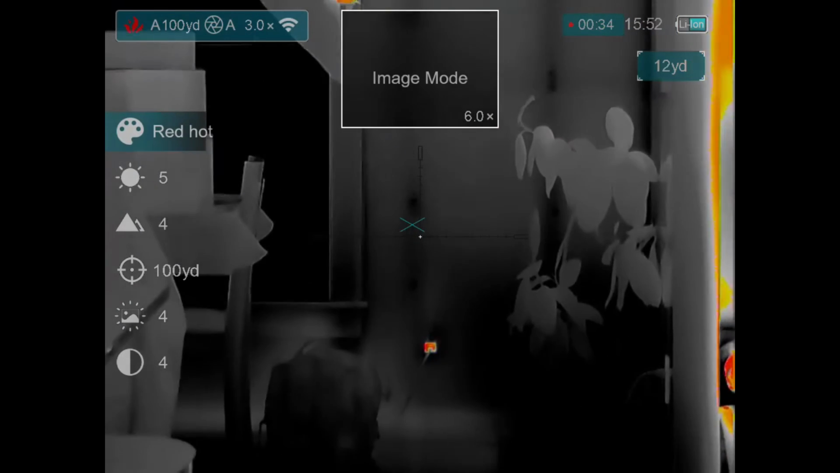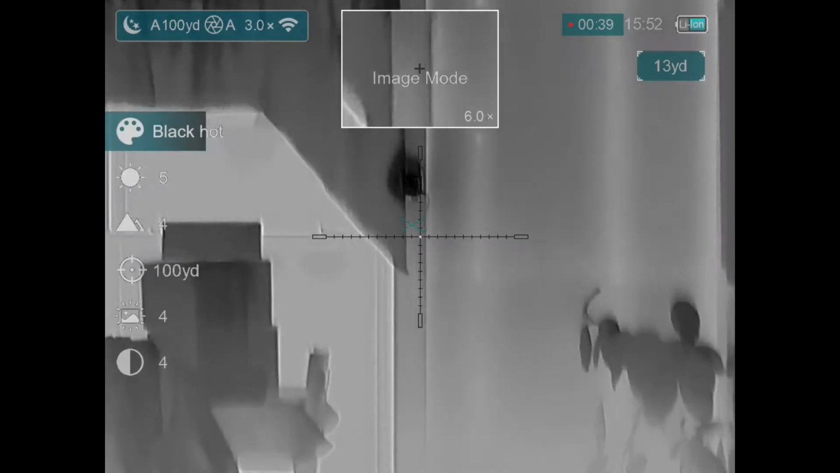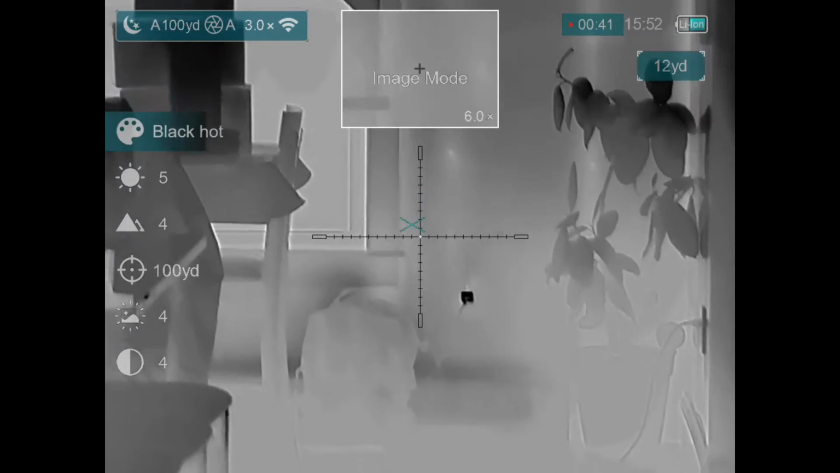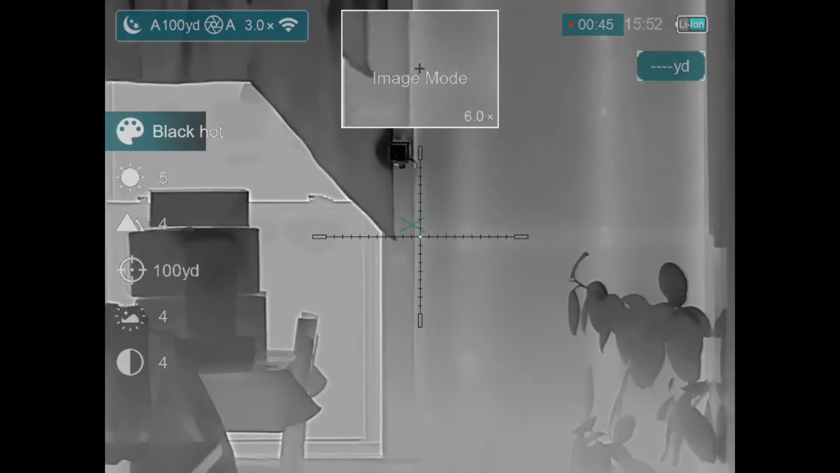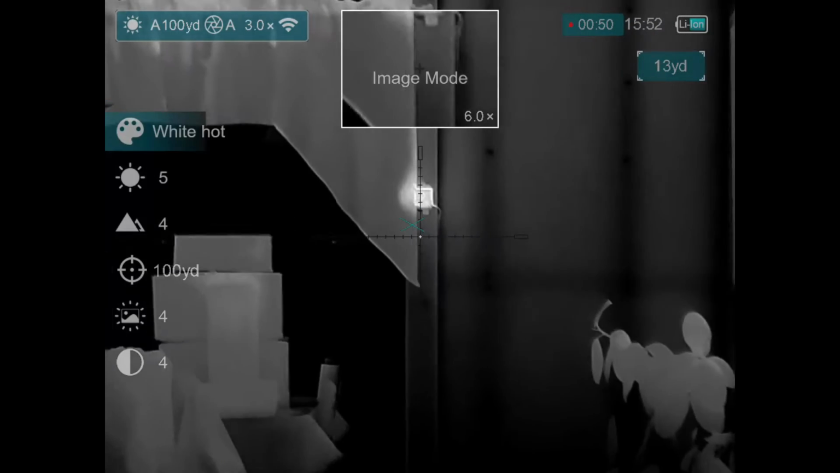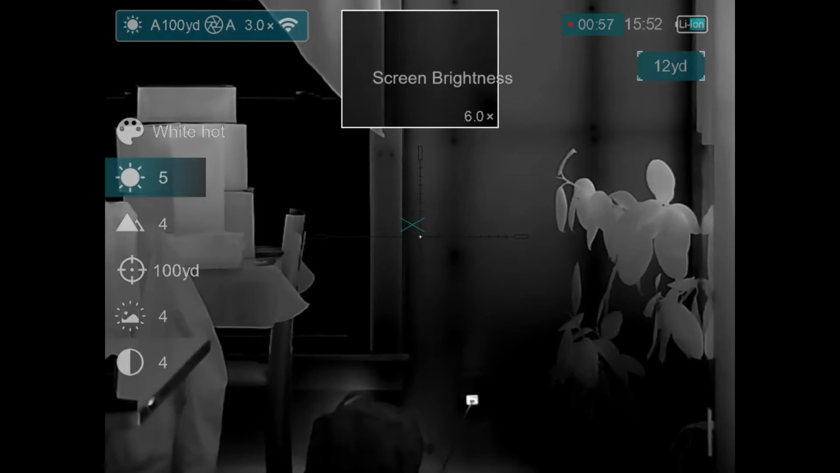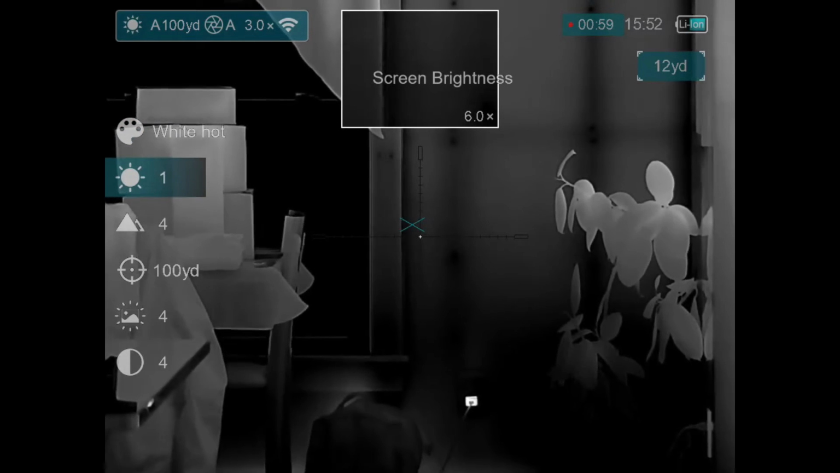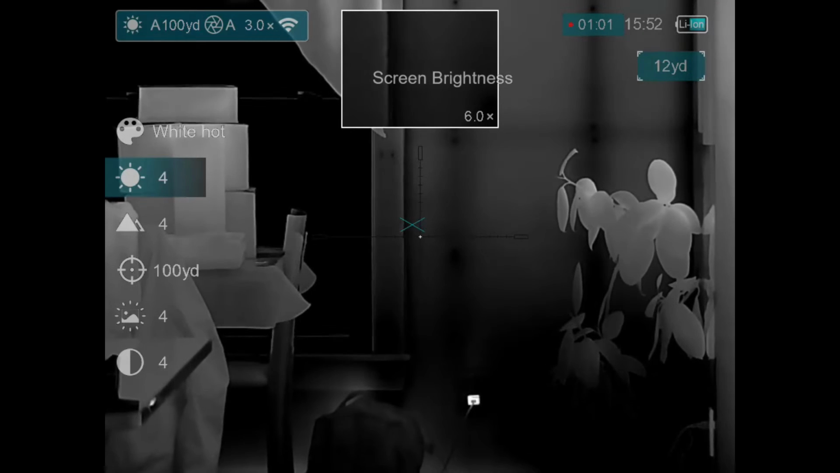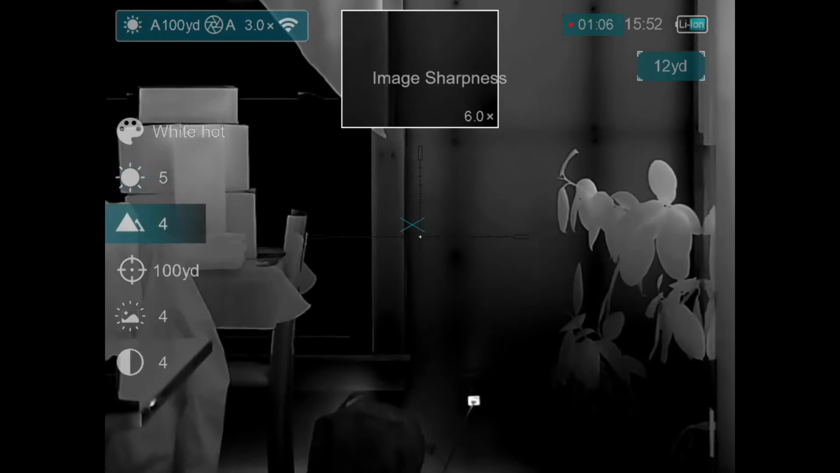Everything hot turns red. You've got your typical black hot. Everything hot is black, and everything not as hot is shades of white and gray. And then you've got your white hot. This is what I prefer on pretty much every thermal scope I've used. Then if you come down, you've got screen brightness. I don't know if this will be discernible on the video, probably not, but this is the actual brightness of the screen in my eye. It's got 5 levels. Go down, you've got image sharpness.